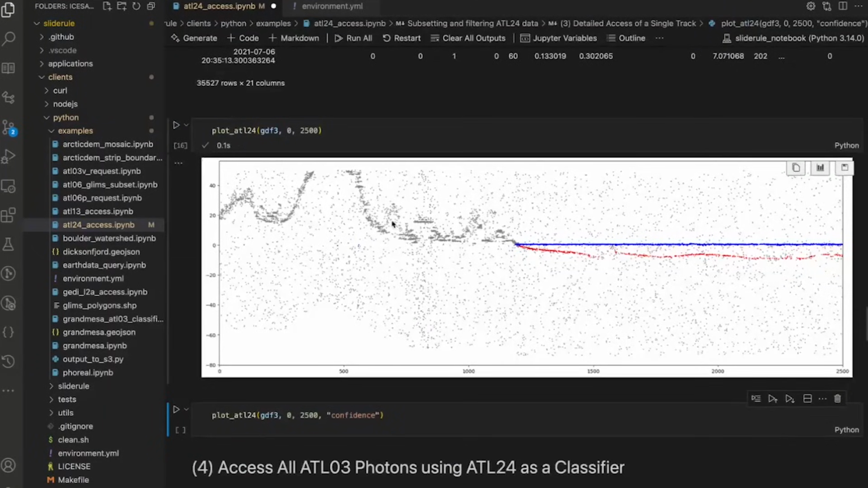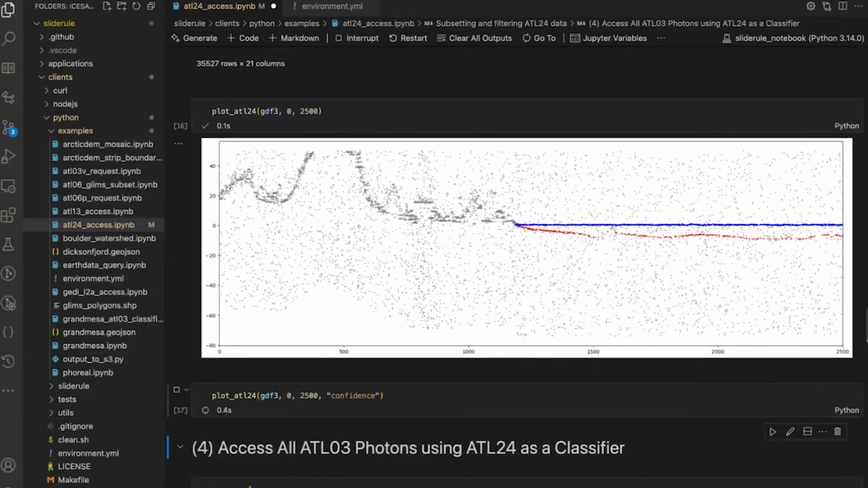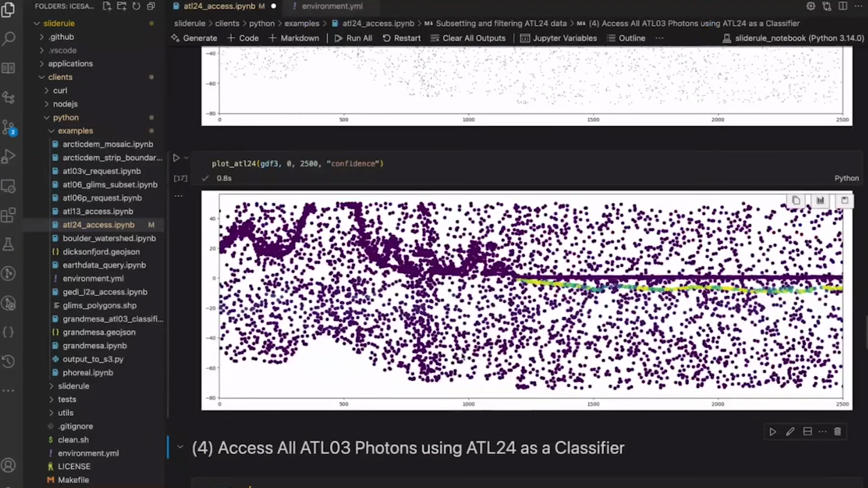So you can see the gray is the unclassified. This looks like land. And then we come down, there's a little drop to the ocean. And then we've got the sea surface in blue. And we've got that same track now in red in the context of the other photons. Let's look at this based on confidence. And you can see here we have a bunch of different confidence values spread throughout the bathymetry being identified there.